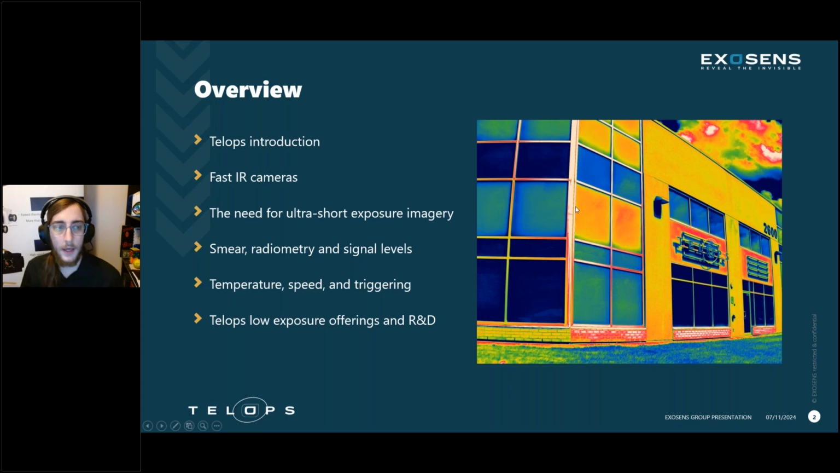A quick overview: we'll do a quick Telops introduction, and we'll talk about our fast IR cameras, which is the type of cameras we use for these applications. Then we'll talk about the need for ultra-short exposure imagery, smear, radiometry and signal levels, temperature, speed, and triggering. And finally, I'll talk about the products we currently offer and some of the custom projects we're working on with our customers and contacts.